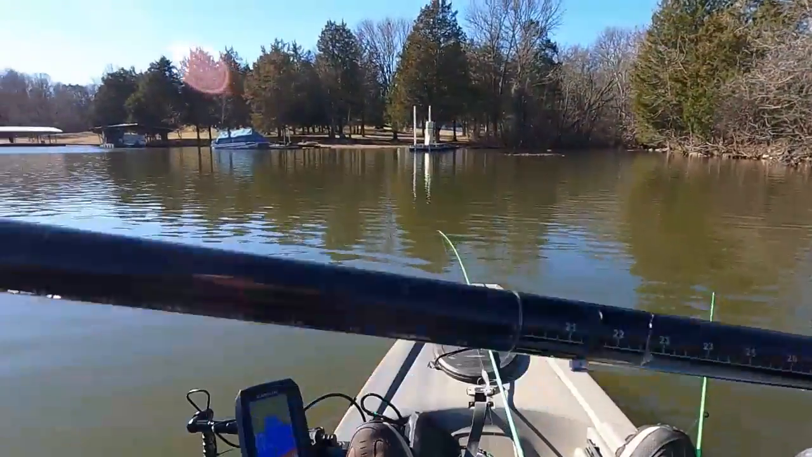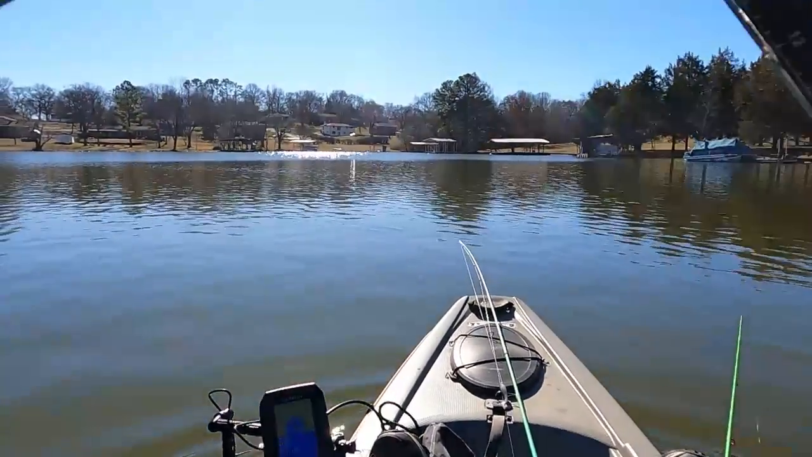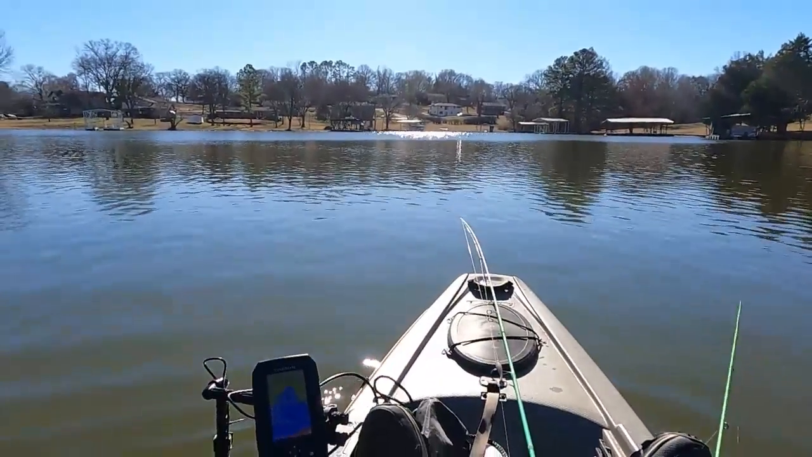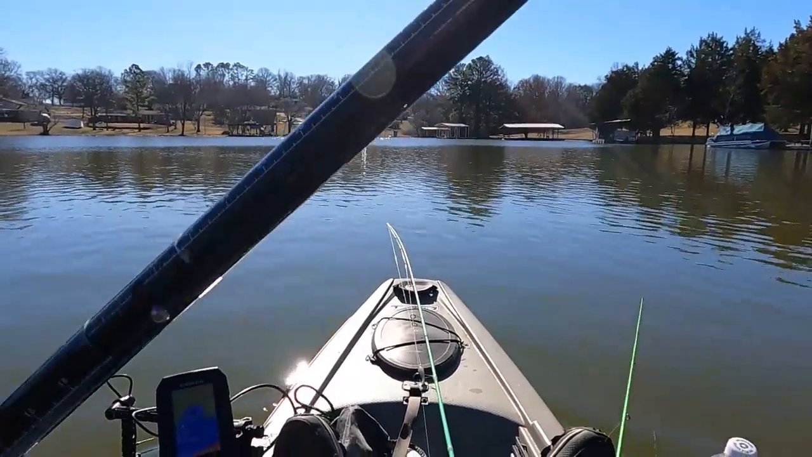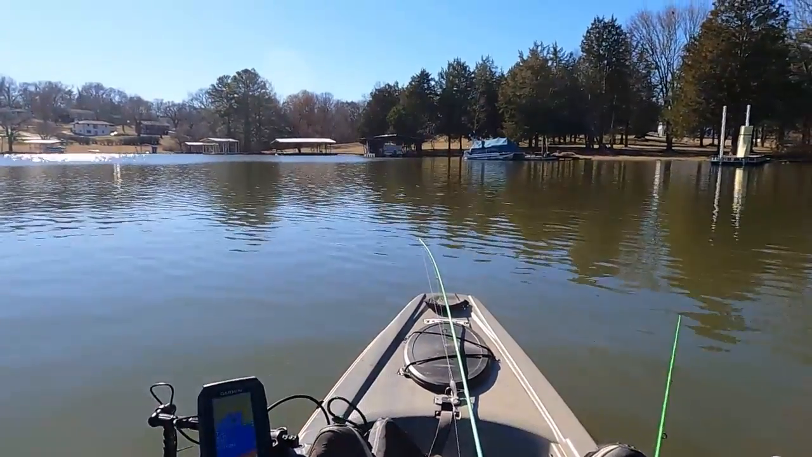Alright, let's start hitting some of these docks. These docks up over here. Unfortunately, that's going to put us in the wind. Give us a little more struggle. But maybe we'll find something.